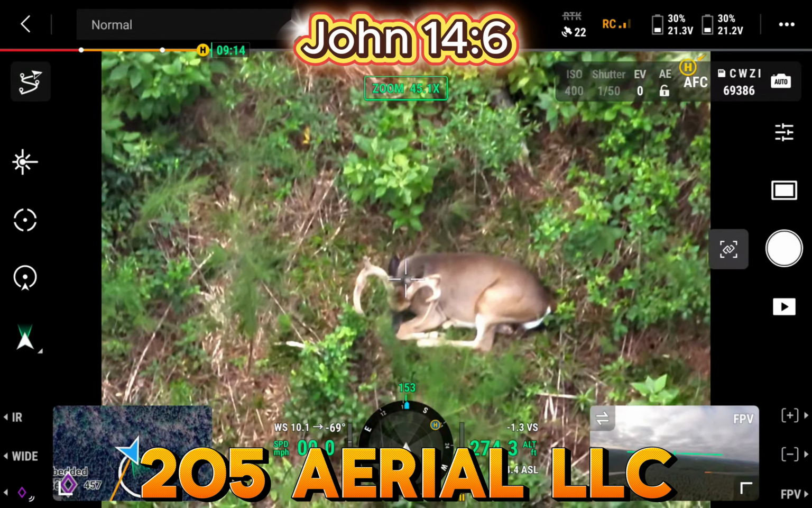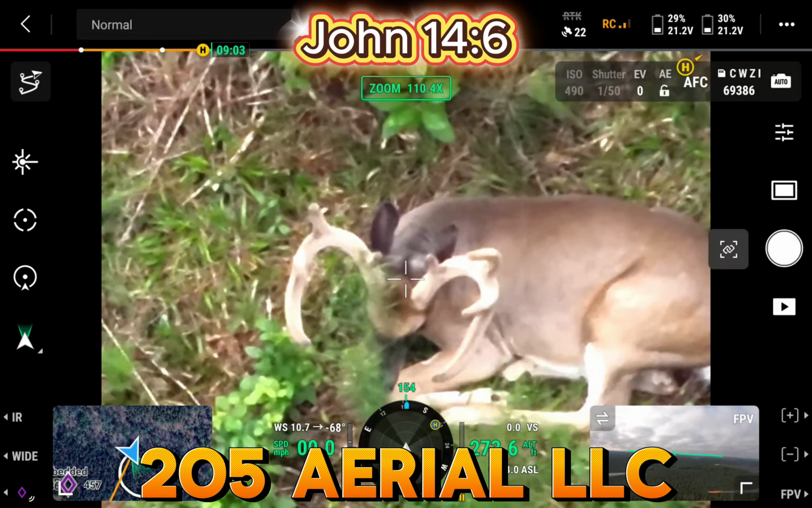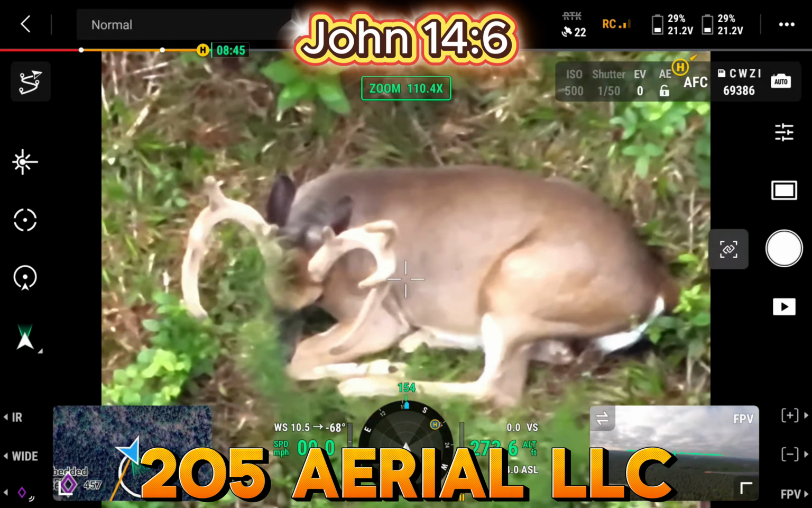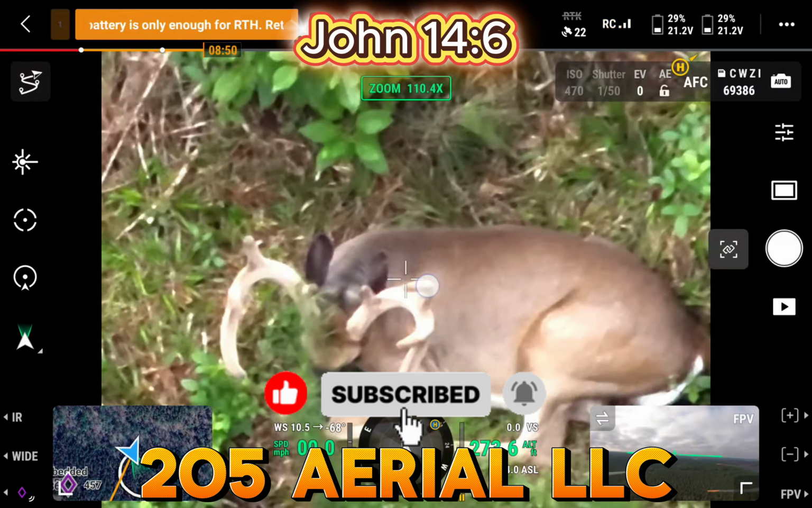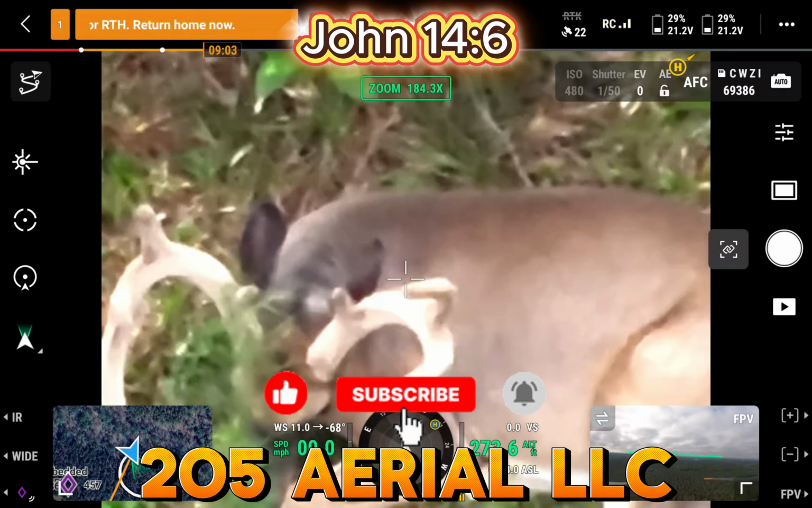Definitely a shooter. But if you look at that G2 right there, it's hooked. It's kind of how I noticed that deer.